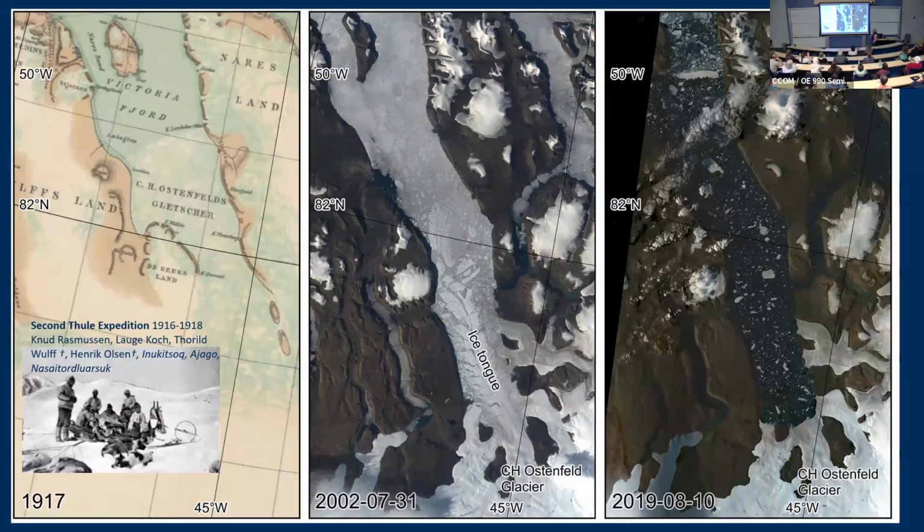Now Koch saw another fjord right next door, just 30 miles from Sherard Fjord, and he measured an ice tongue back there in 1917. Satellite imagery showed that up to about 2002, there was still an ice tongue there, and then since then, there's been nothing.